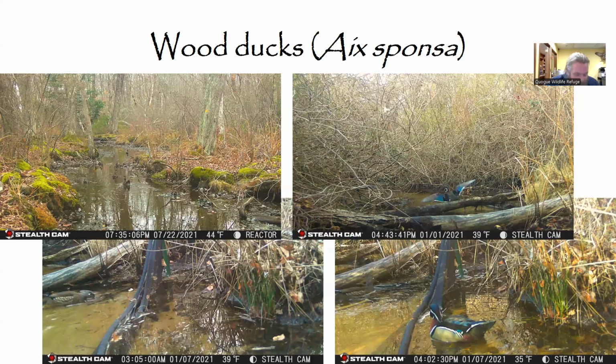Speaking of wood ducks, here they are. And these guys are probably my favorite species of duck, just because even though they have a passing resemblance to a mallard, the color palette of their plumage is just a work of art. The male having greens and blues, and just the flash of these feathers is really stunning. And we were lucky enough to get photos of both the hens and the drakes here over the last year.